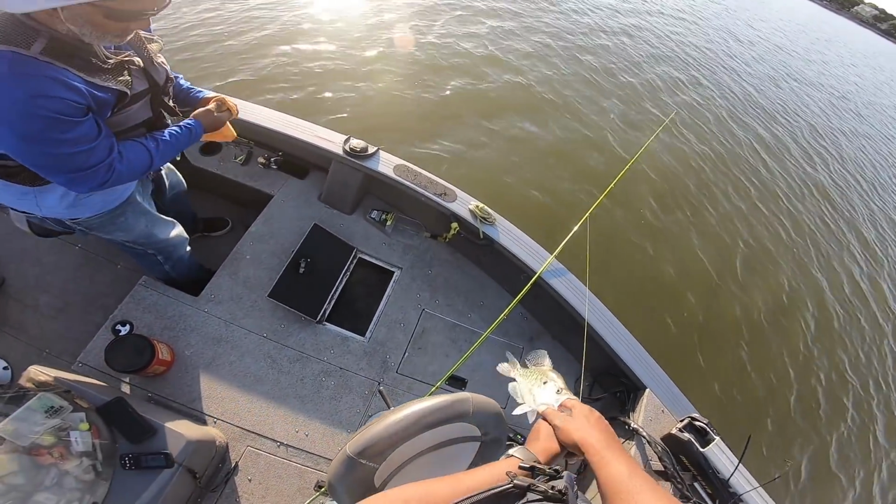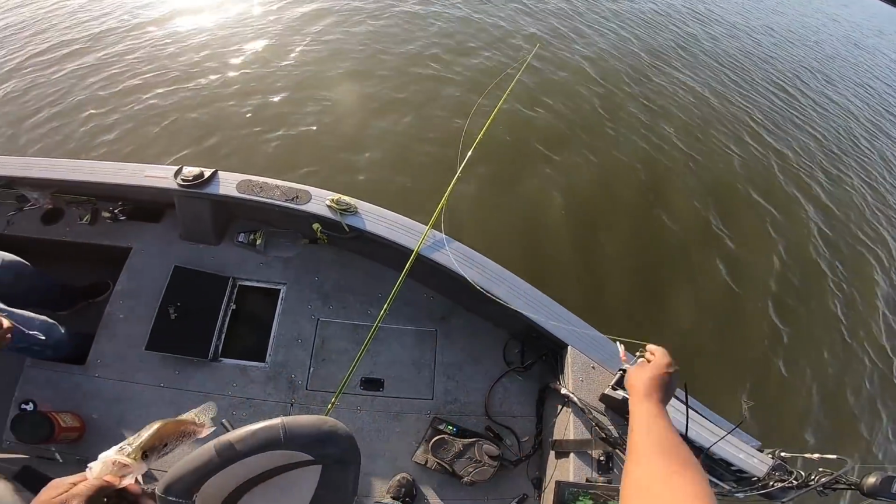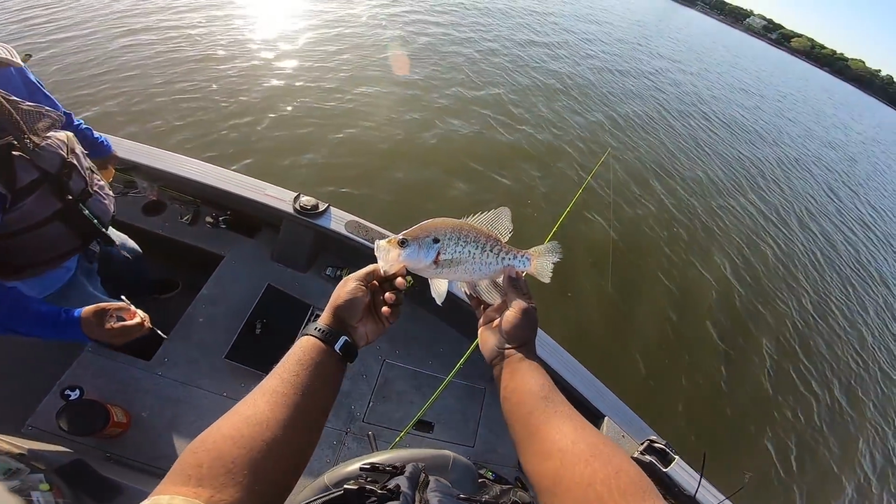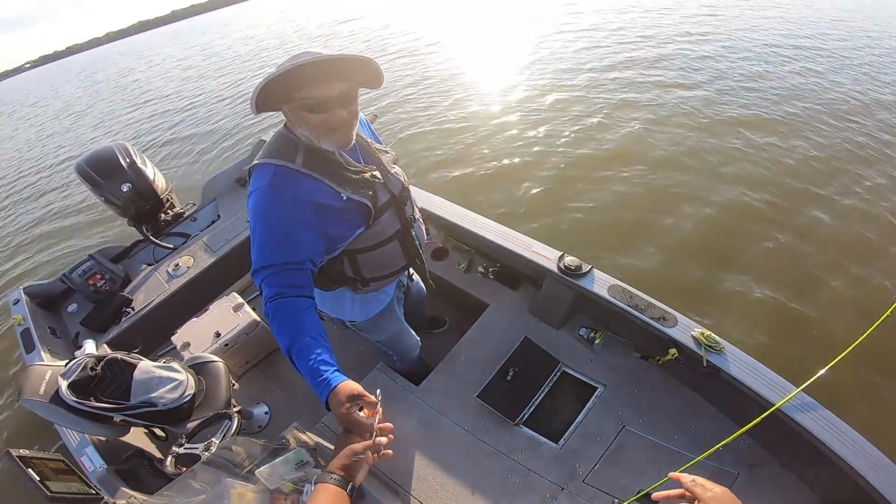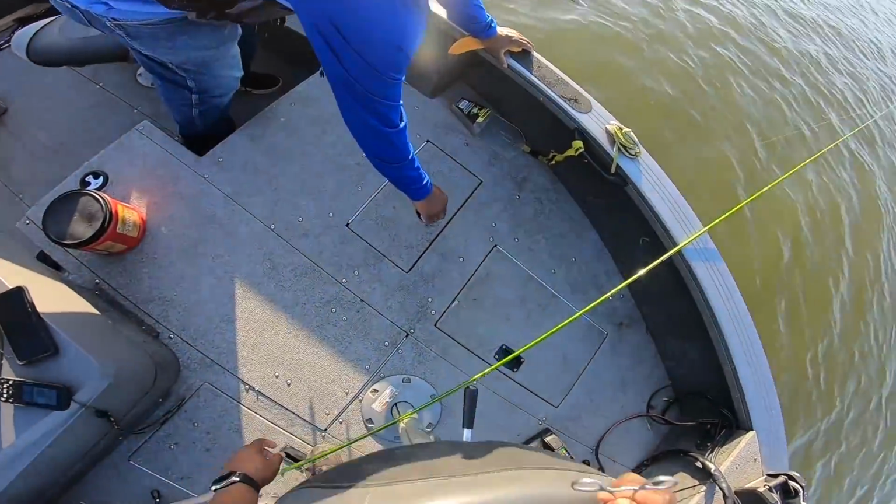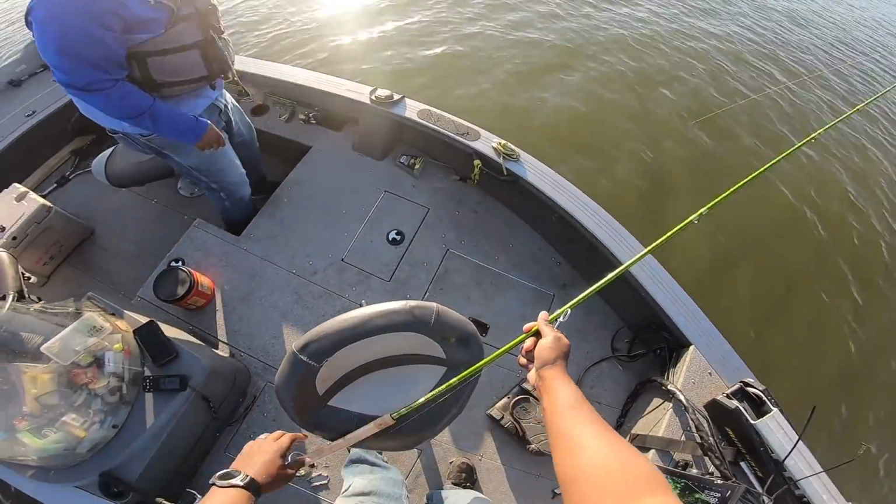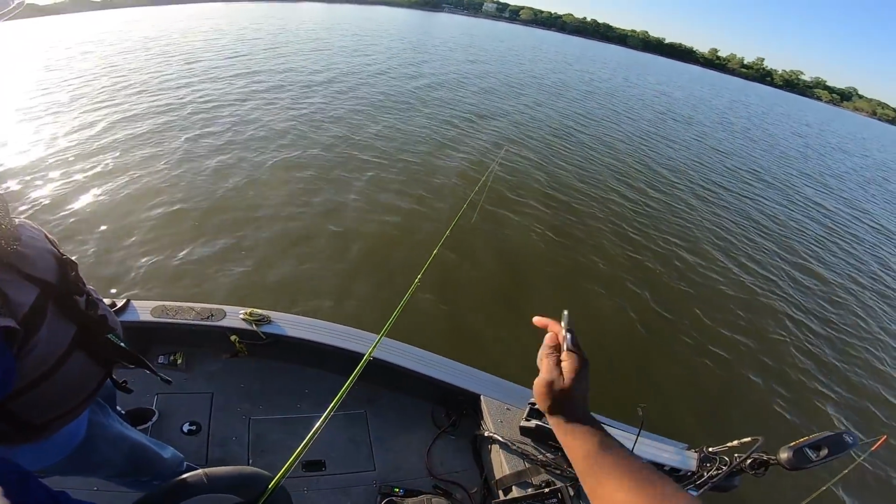Daddy, what is going on here today? He's biting. They fighting and biting. Look at her, man. That's another keeper fish. That's a female. I laid the pole down here just like this, and I had my hand on it so it wouldn't spin. And I felt a thump.